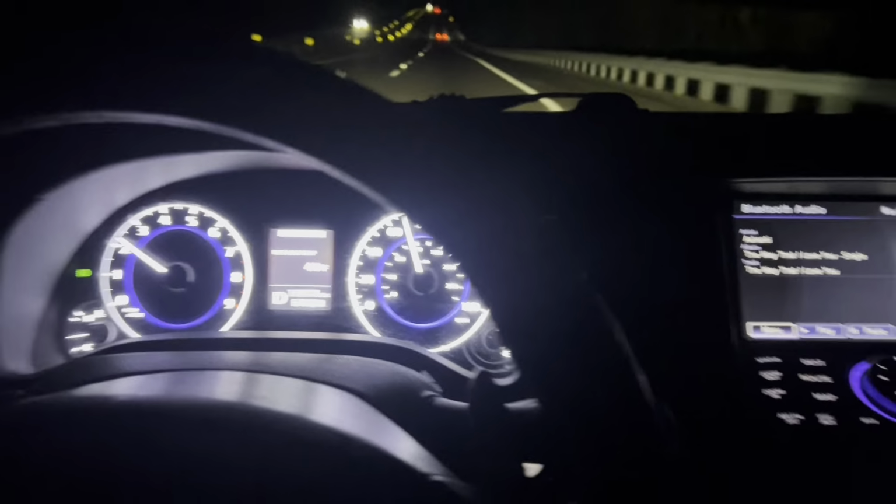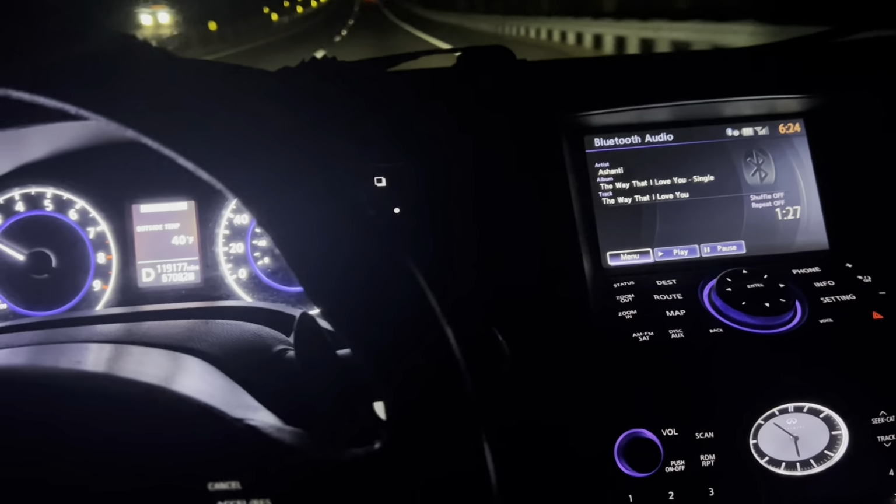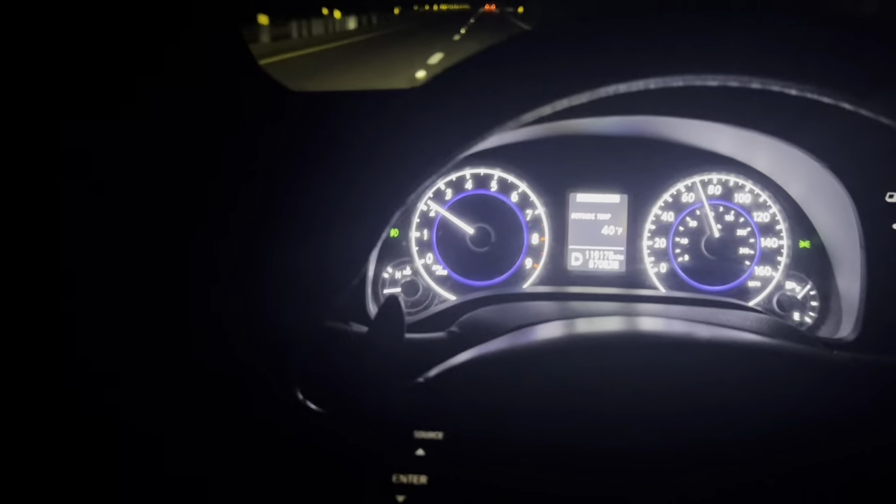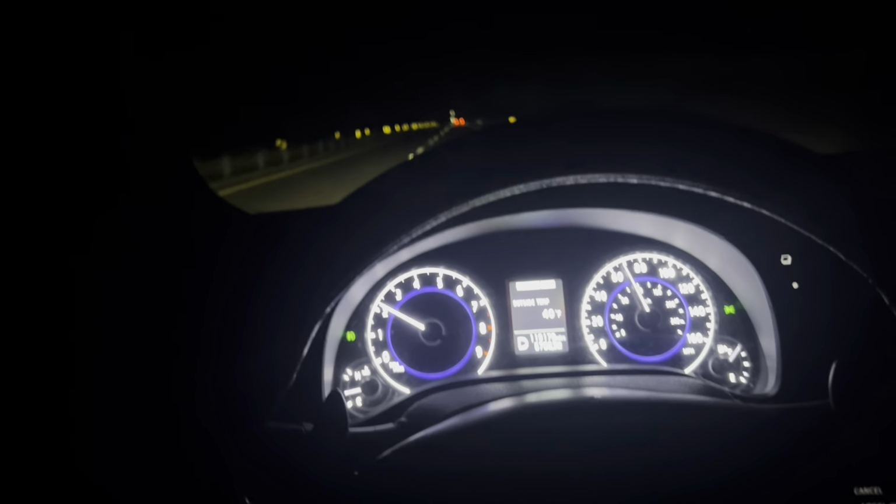It's really, really bright up in here. But yeah, this is how it looks at night with my interior lights off. So it is pretty dark in here. I like riding with the interior lights on, because it gives it some type of light. That way it's not completely dark. So yeah.